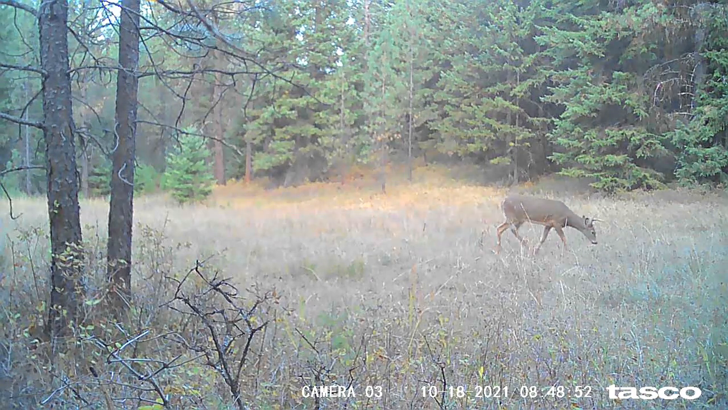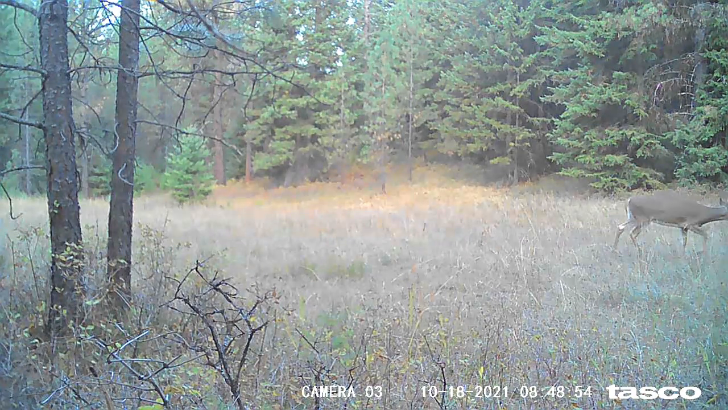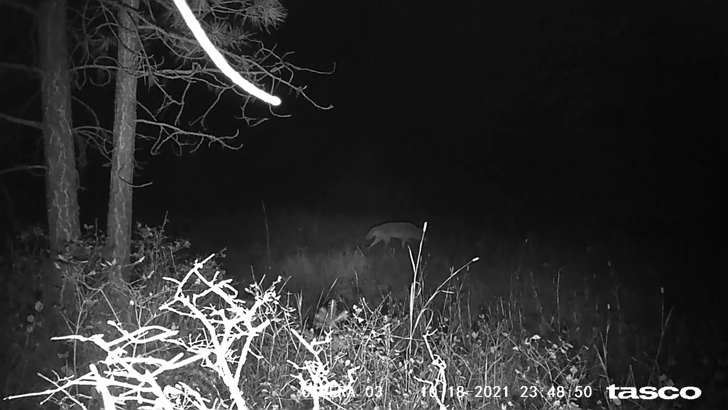Interesting. There's a little buck. I think it's like a 2x2, 3x3, but still. This next shot is kind of cool too. Just a coyote. You see how that red light got his attention. The red light on the camera, I mean.